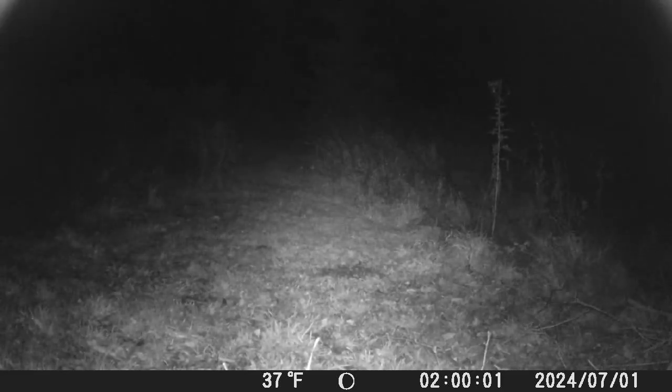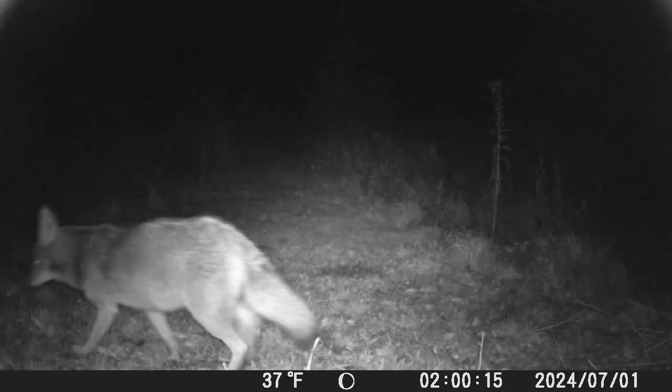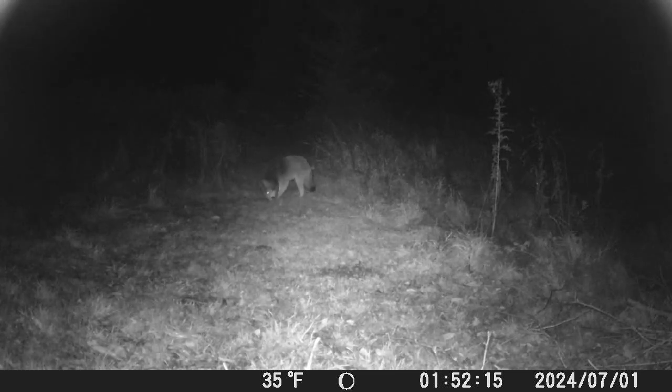And this should read 11/1/2024, not 7/1. I just made the adjustment on the camera this week, so we are accurate with date and time now. It's just when the batteries die and I change them out, I forget to change the settings a lot of the time. That's why we're seeing this, because July 1st, you're not going to get 35 degrees. Anyways, you can see a coyote there munching on some apples. And we still got a lot of apples left.